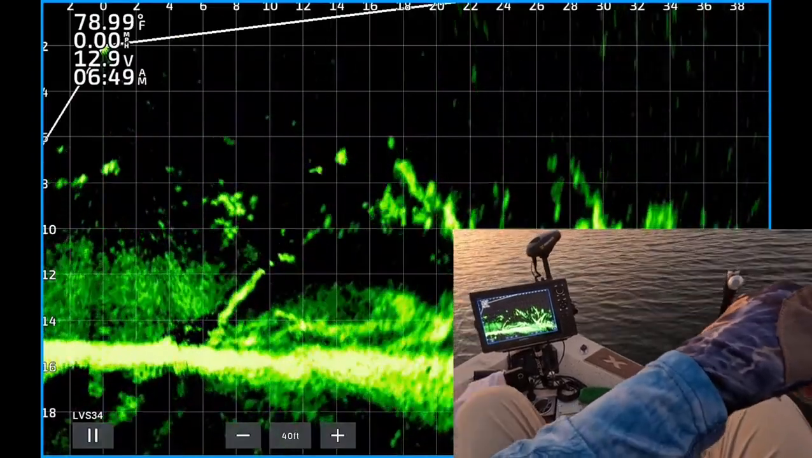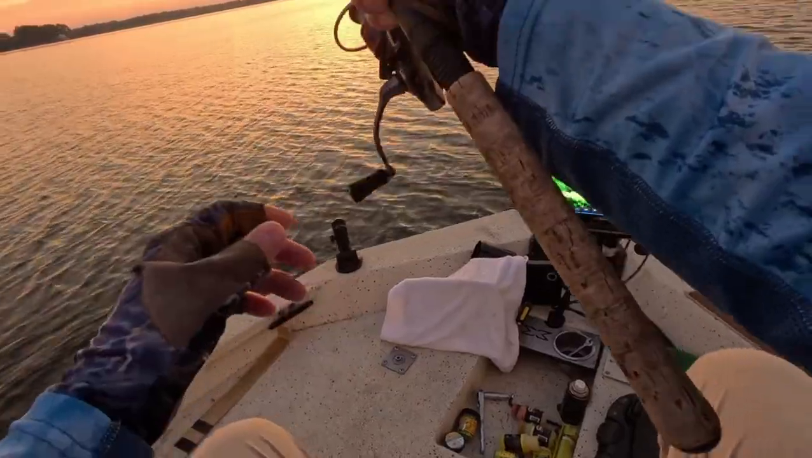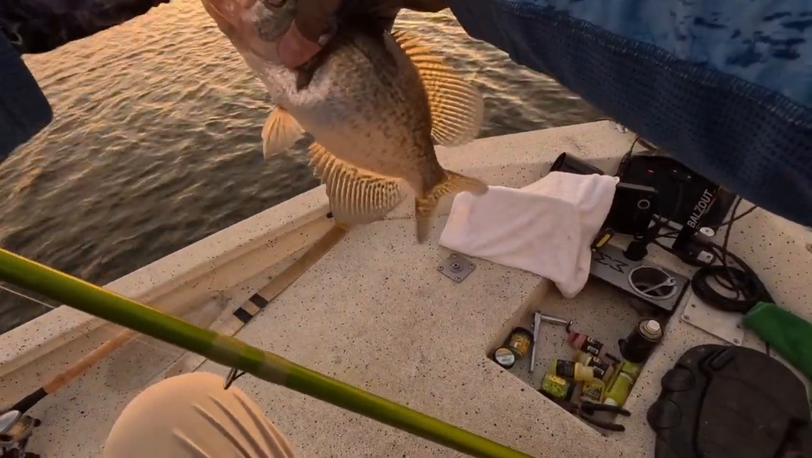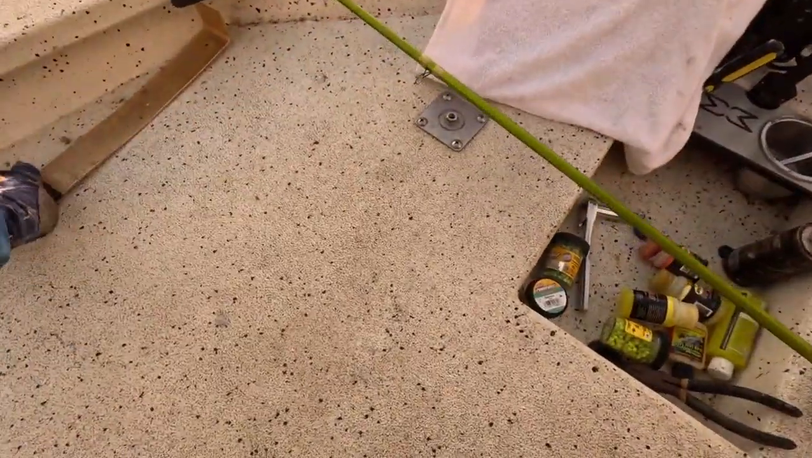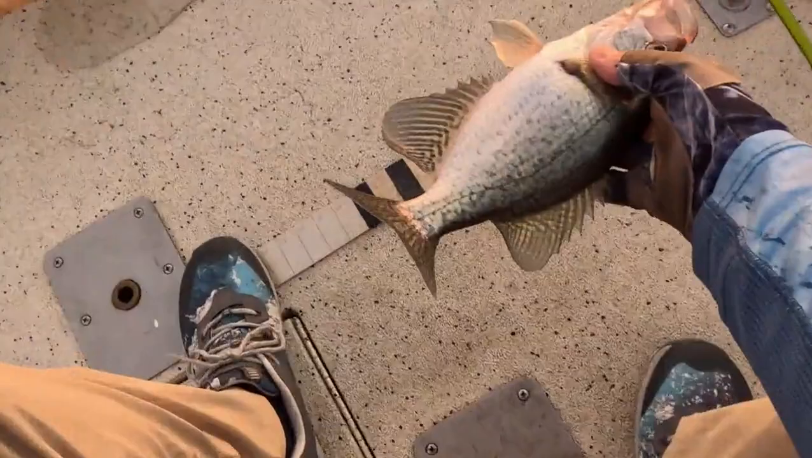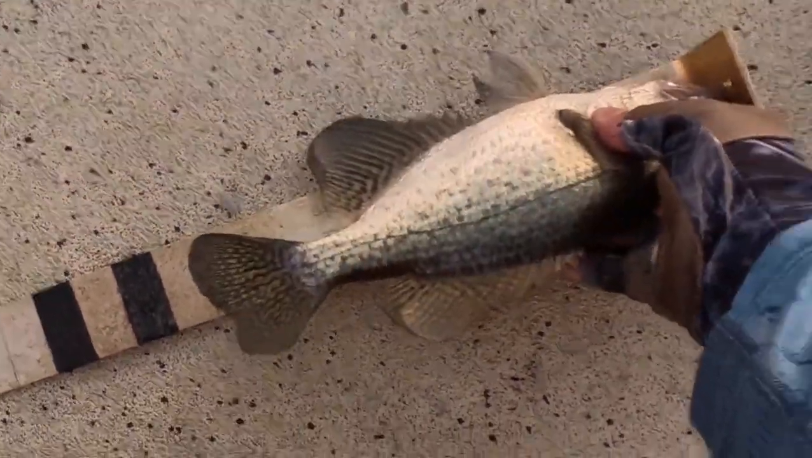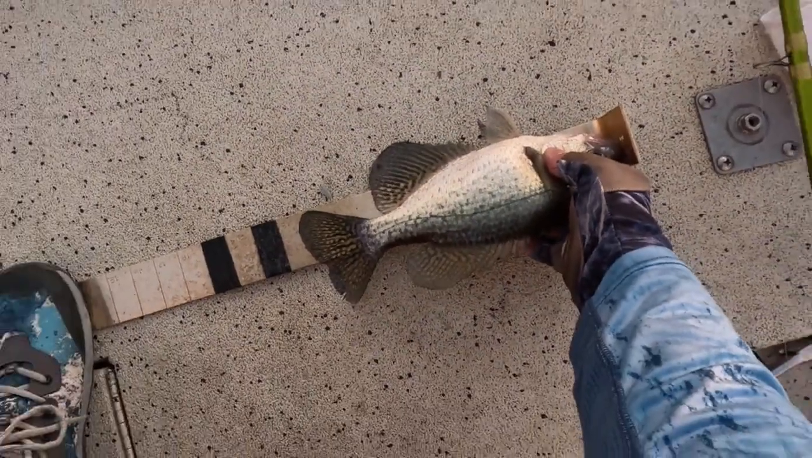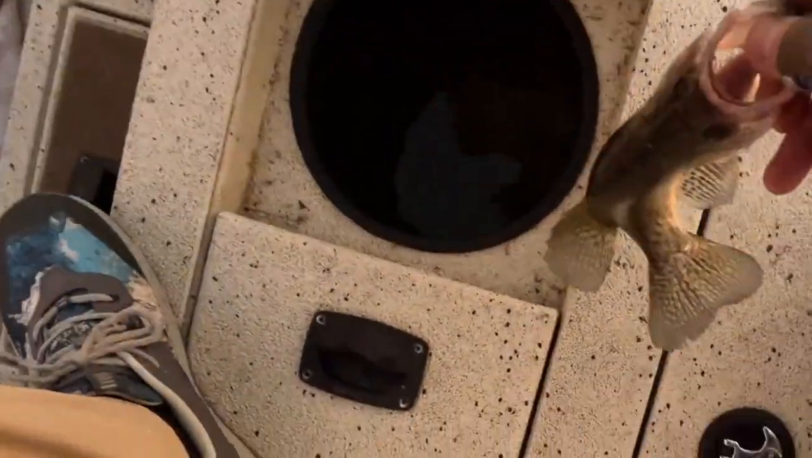One of them hit it right there, there's one. 12 feet from the boat. 649. This is a nice keeper size, black crappie. I think it's right around 11 inches. This is the perfect size to eat. And this is a keeper. A little bit over 11 inches. 11 inch black. Little keeper. Good one.